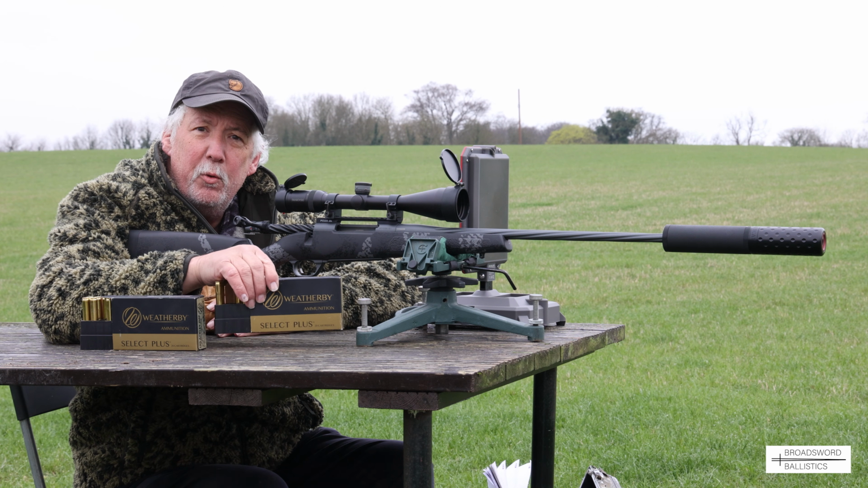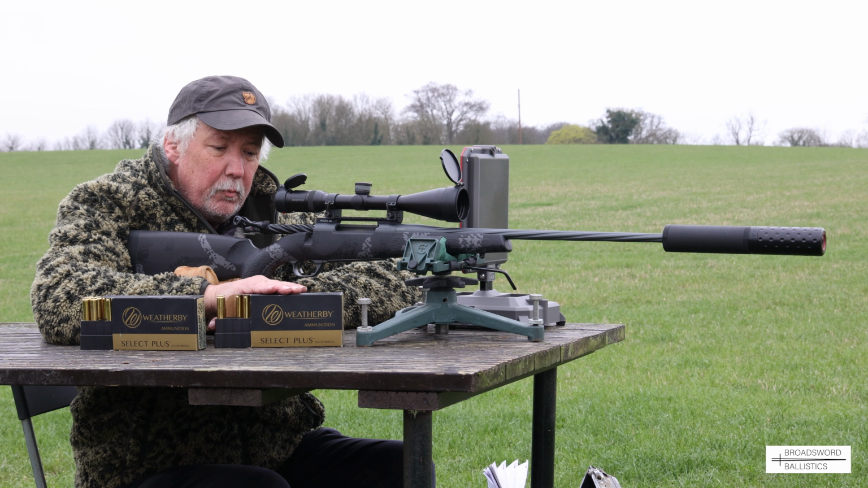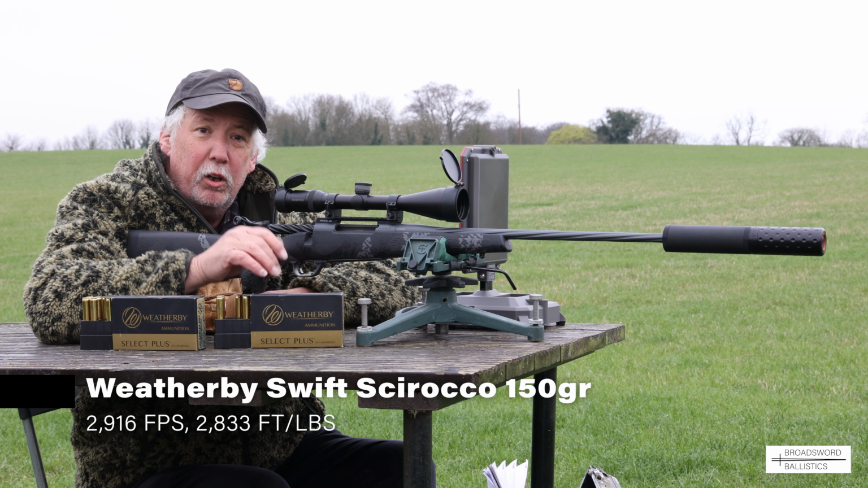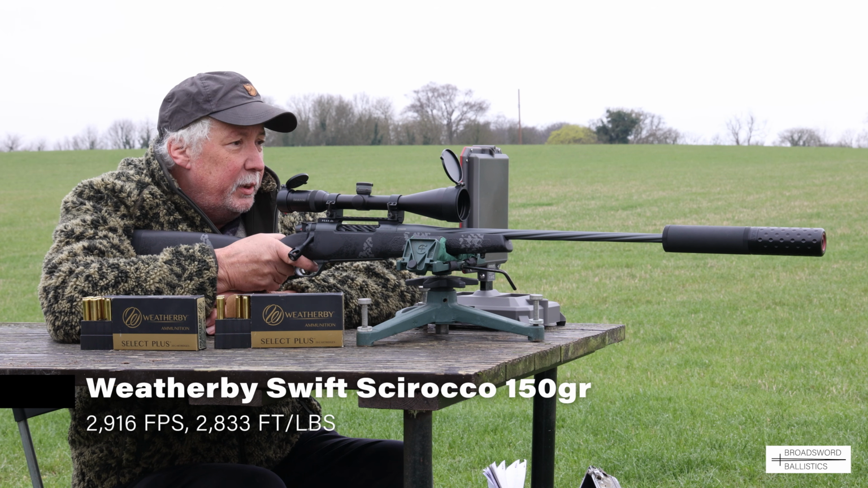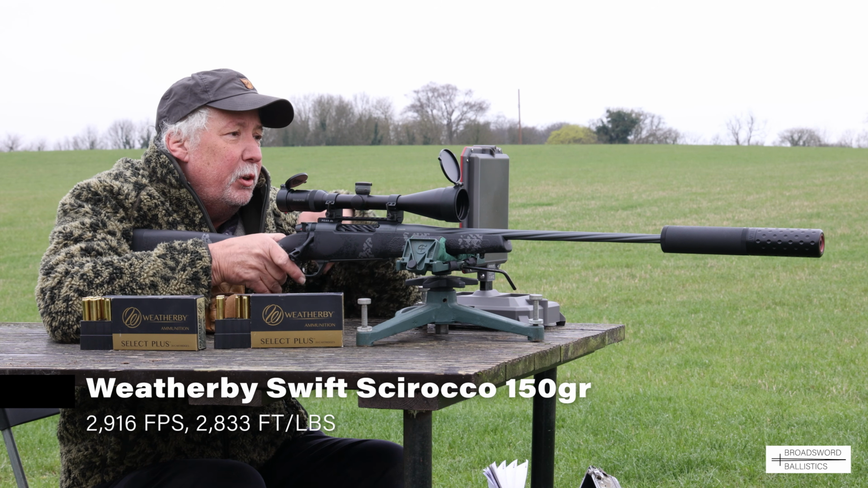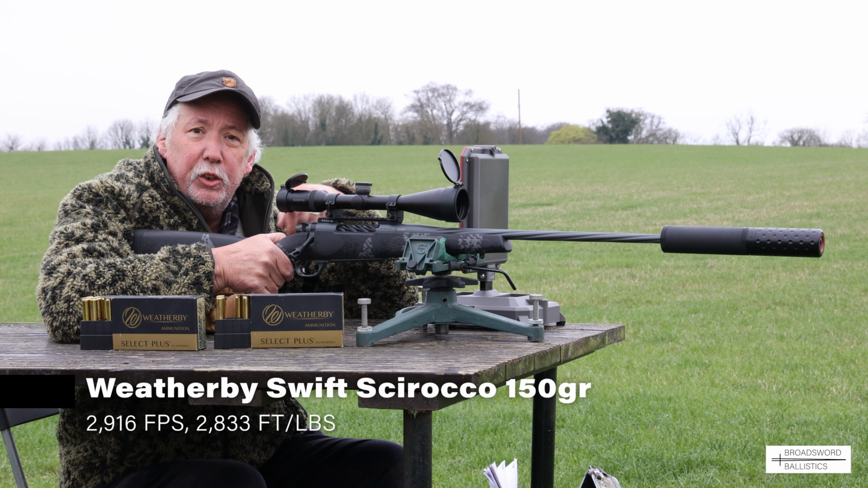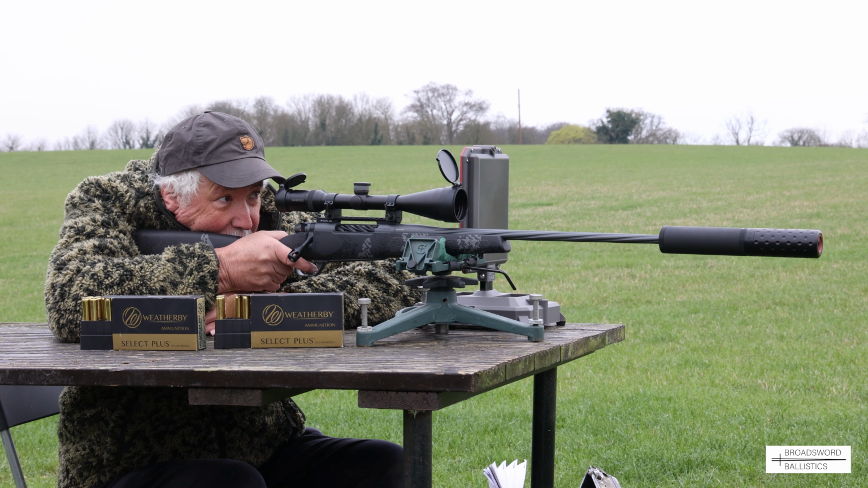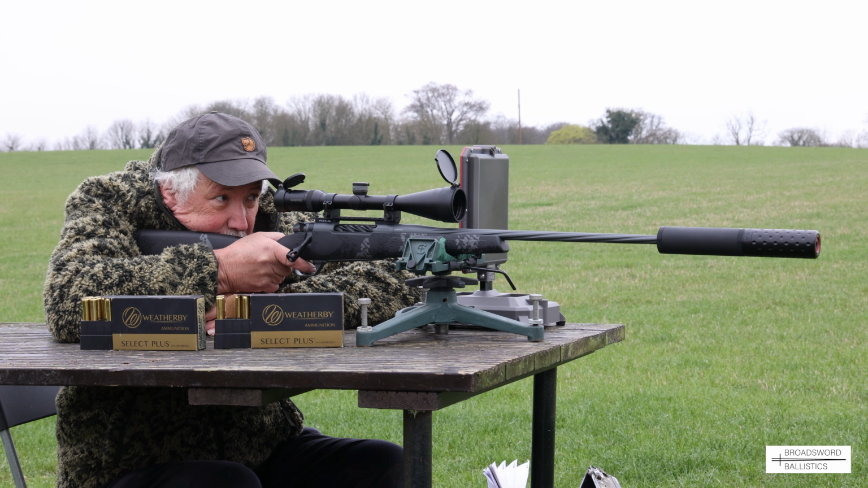Okay, now we're going to step up the weight in the 7mm, and that's a 150 grain Swift Scirocco, a fantastic performing game bullet. And so we've got a Wildcat Evolution sound moderator up front, really quelling the noise on that 280 Ackley very, very efficiently. Same point of impact, same point of aim, apologies.